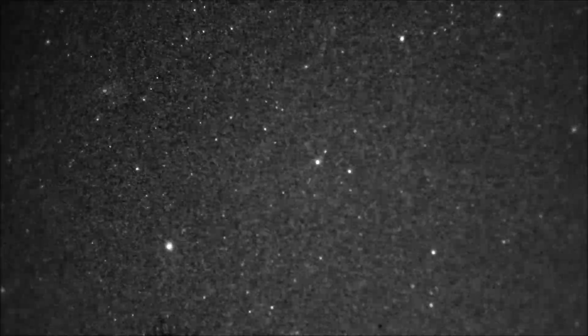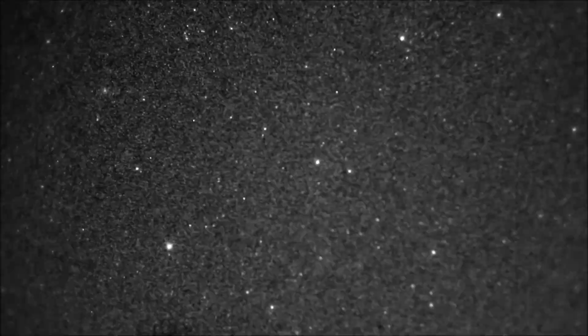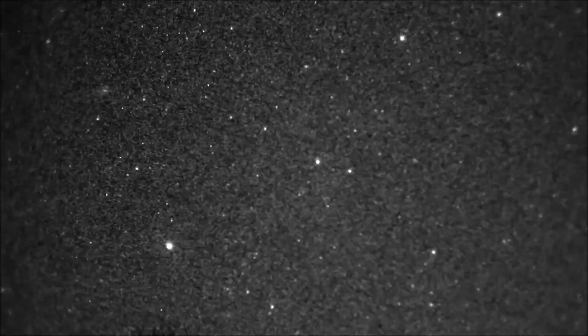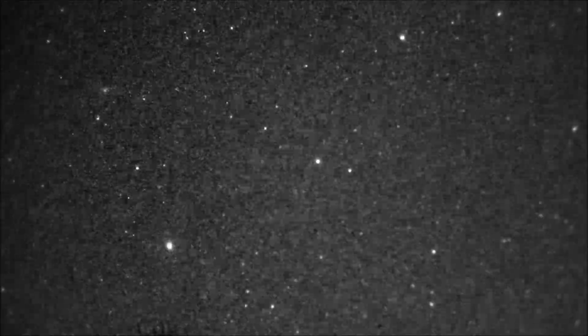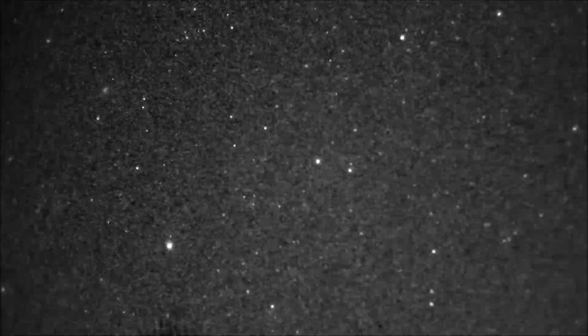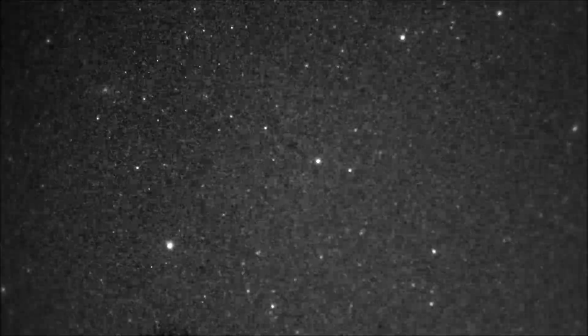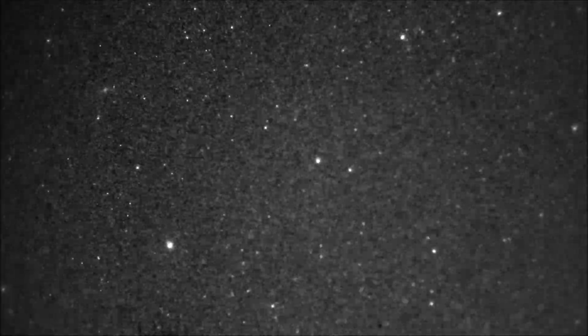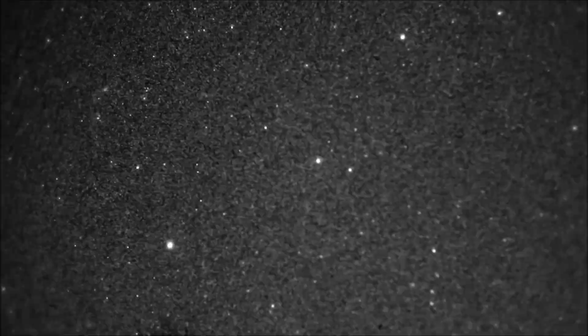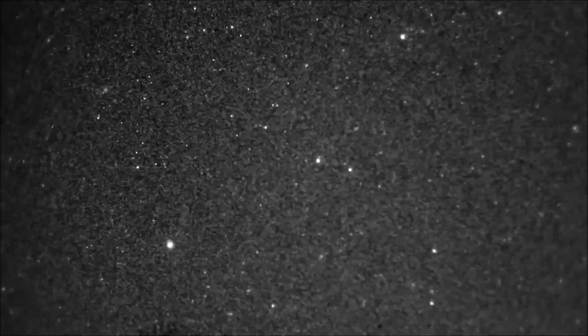And of course, after midnight, right before dawn, right before twilight, that's the best time to see meteors, because the Earth's orbit is moving in that direction, and it tends to scoop up more than in the evening. When it's moving away, space debris would have to catch up to the Earth.